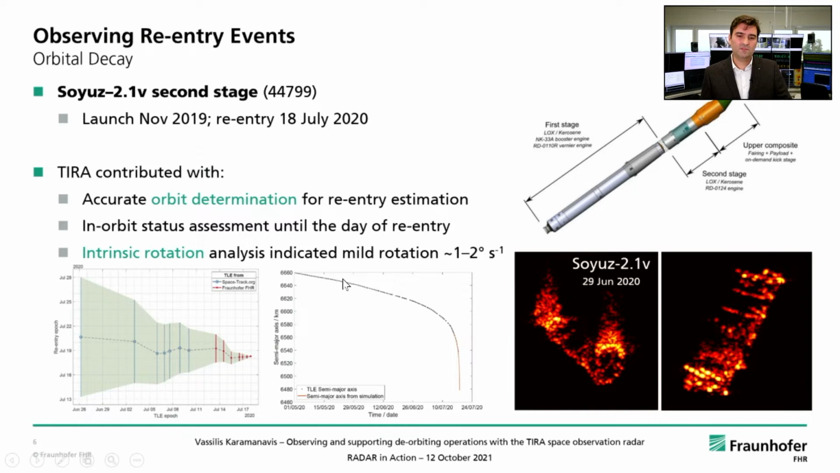We have observations given from two-line elements data, and the modeling here shown in red up to the point of final re-entry. We have also attempted, and we were successful with, the in-orbit status assessment until the day of re-entry of this second stage.